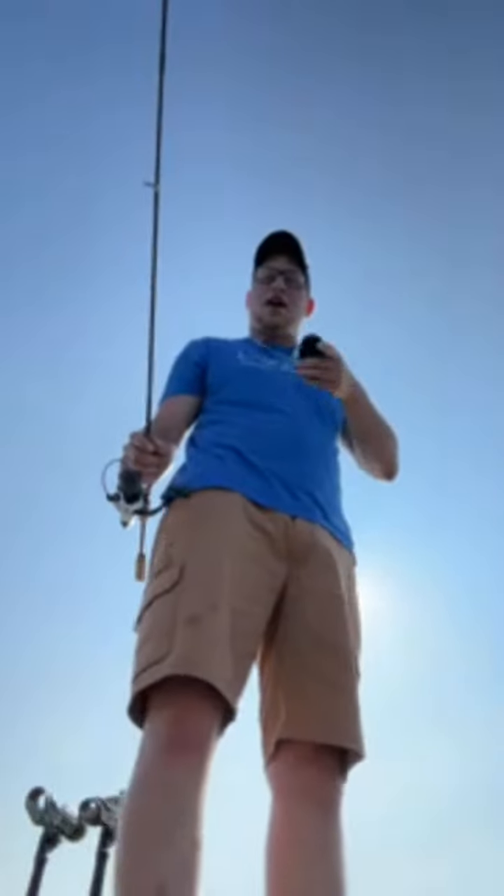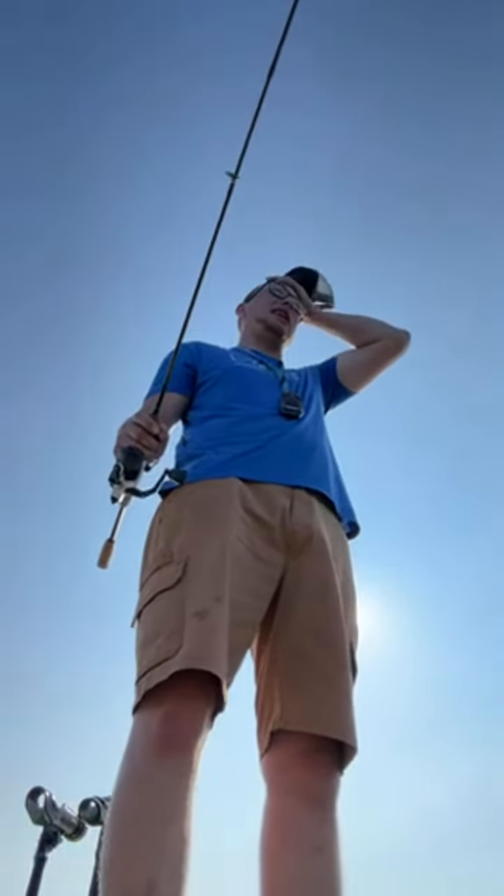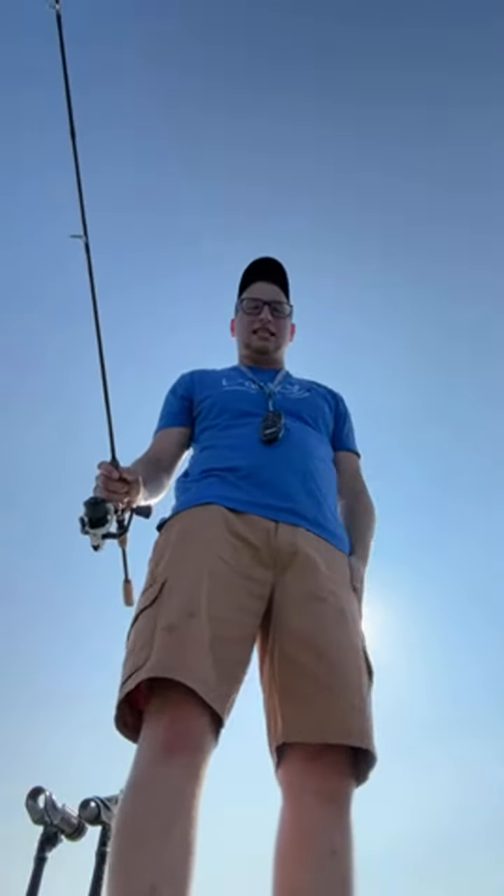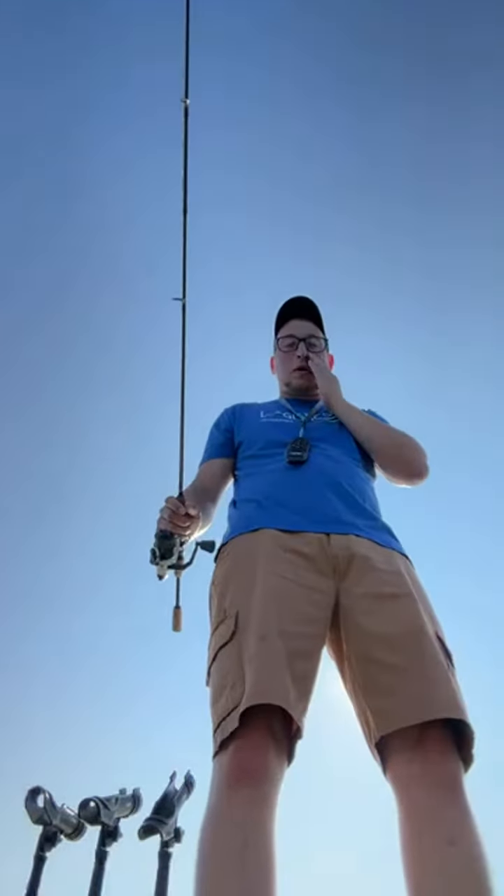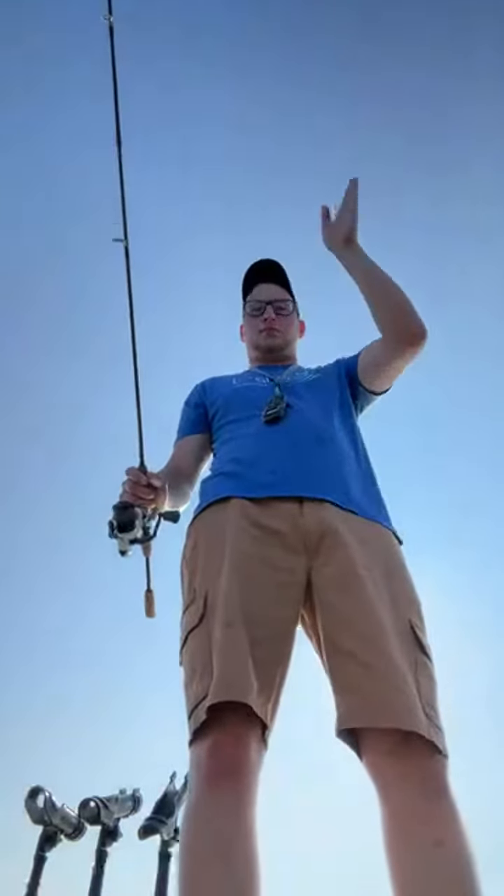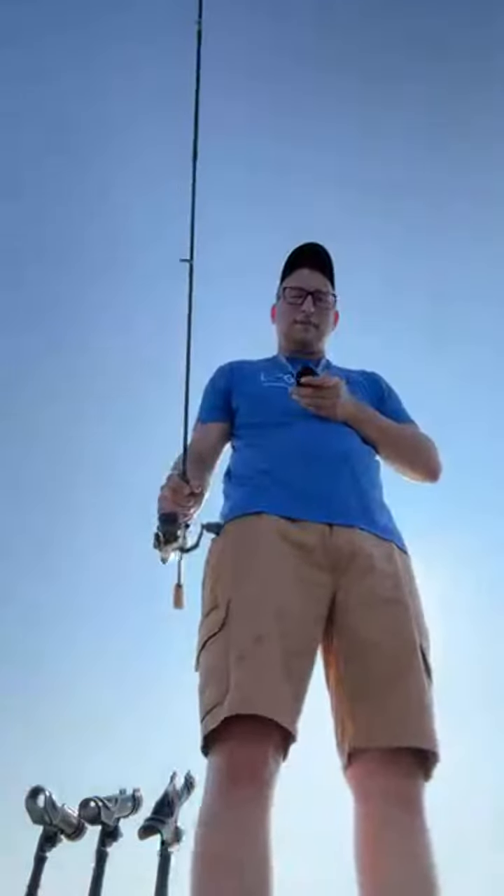They spawn over there, and after they spawn, they work their way this way. Then at the end of the season, when the bait fish start scattering, they head back towards Ohio, put their feed bag on.